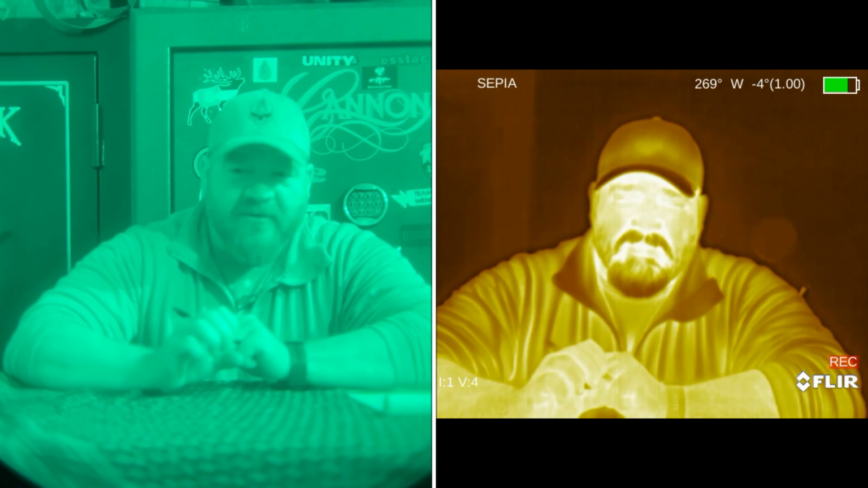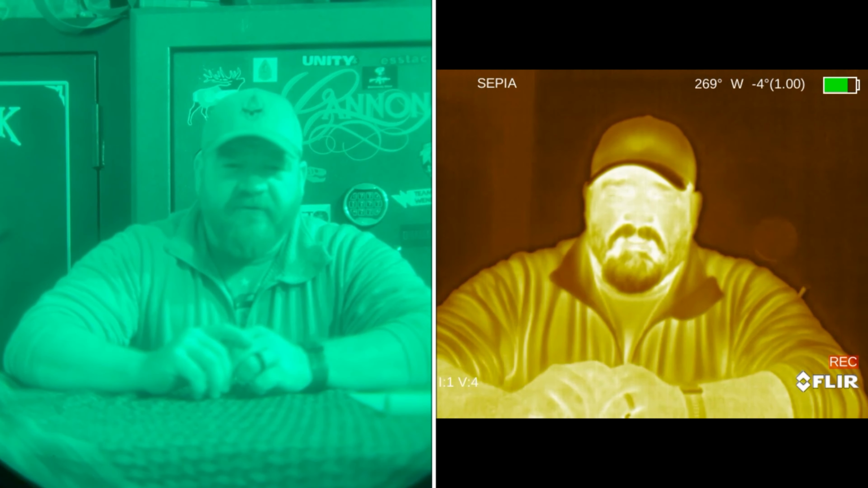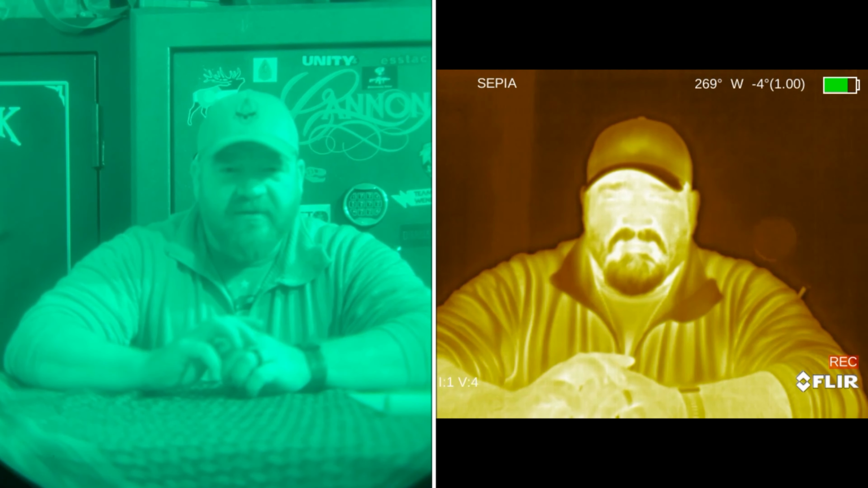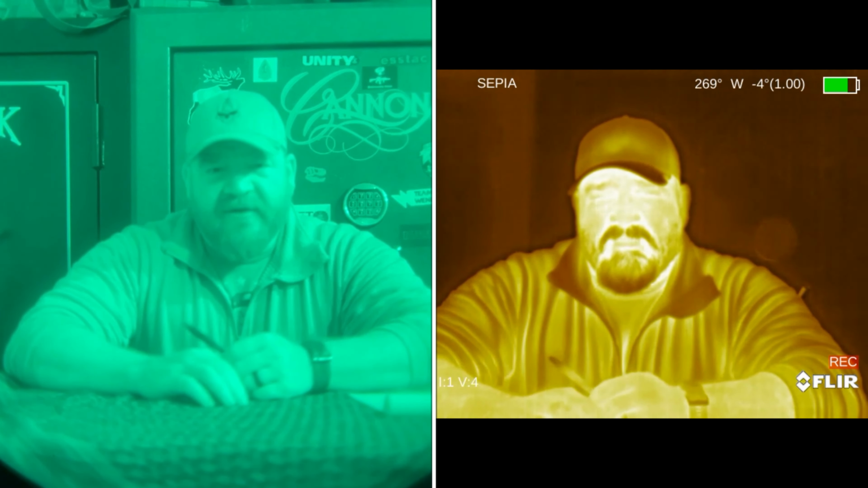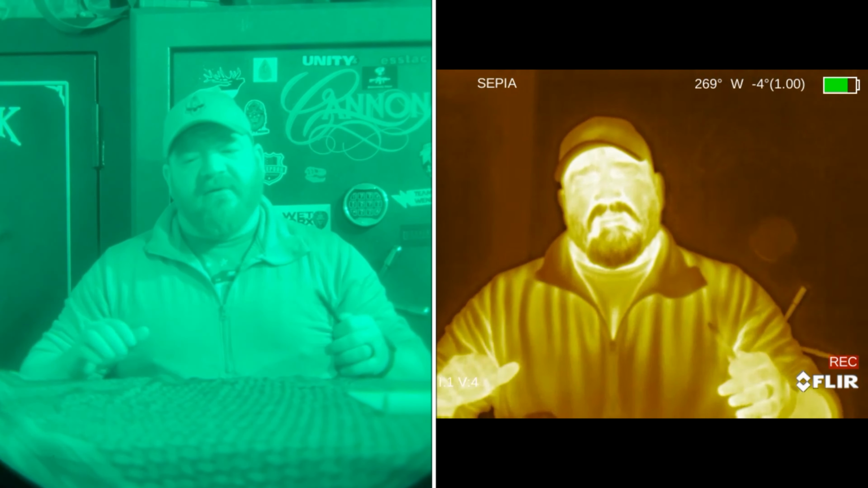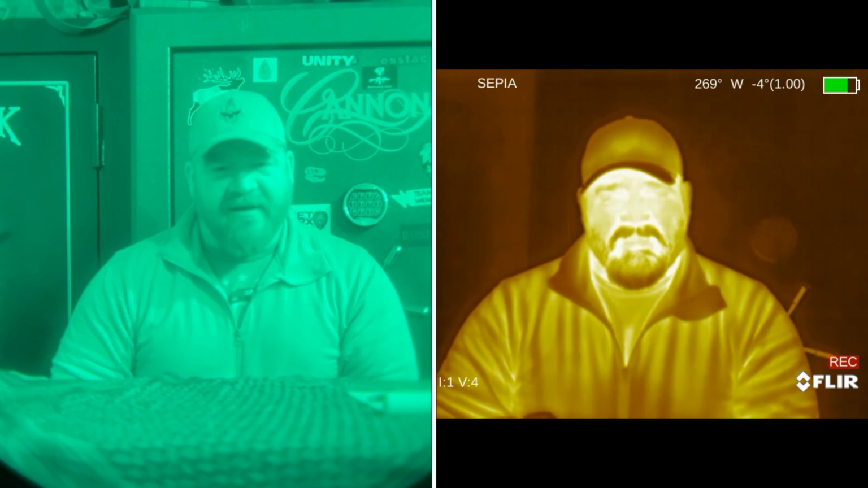Obviously I tend to stick with the Outdoor Alert just because I really enjoy having that coloration of the heat signature pop with the rest of the terrain or environment just being a very subtle grayish hue. So this palette's not bad. The yellow tint to it is very helpful, again, on easing the eye strain.